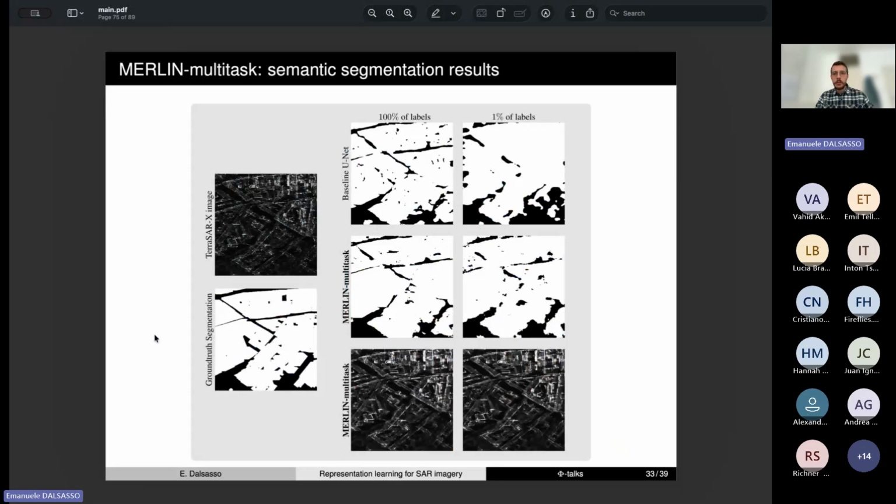We can also see that qualitatively, because when the whole data set is annotated, we have good results for height and for building segmentation, but then the U-Net produces very inaccurate results when we don't have labels, whereas MERLIN multitask remains stable across different percentages of annotated samples.